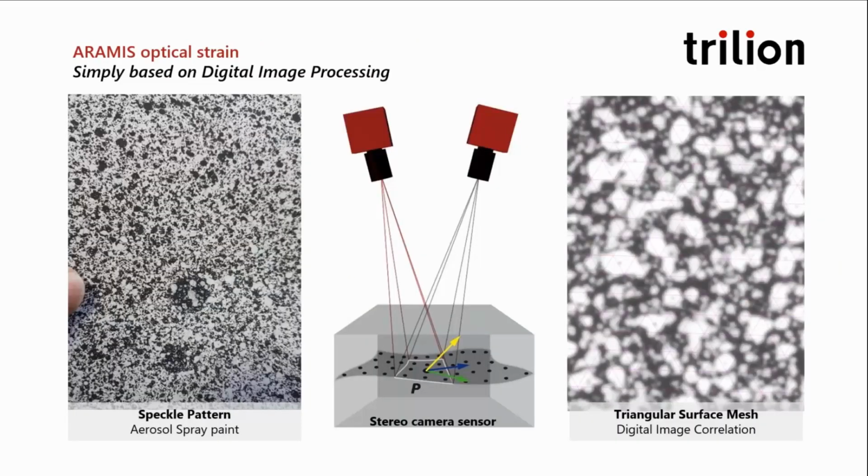Circling back to the pattern, it is optimized to be random, isotropic, highly contrasting. Sometimes customers get worried about this. You can see, even if you accidentally spray a big black dot, as you can see on the left image, we've actually gone back and repaired the pattern with just some white speckling over the top. Quite simple to do. The software will recognize the pattern, divide it into a triangular mesh that you see on the right. You see that pink mesh. Look for that pink mesh there.